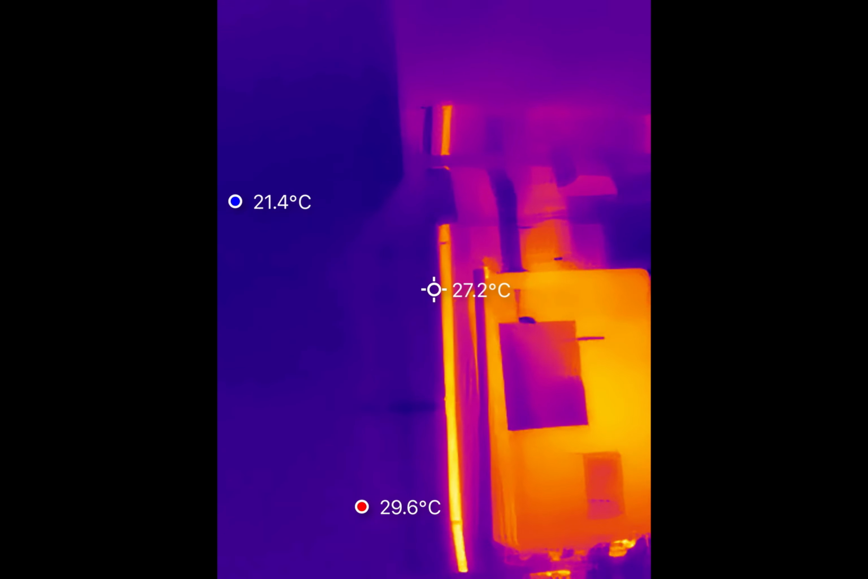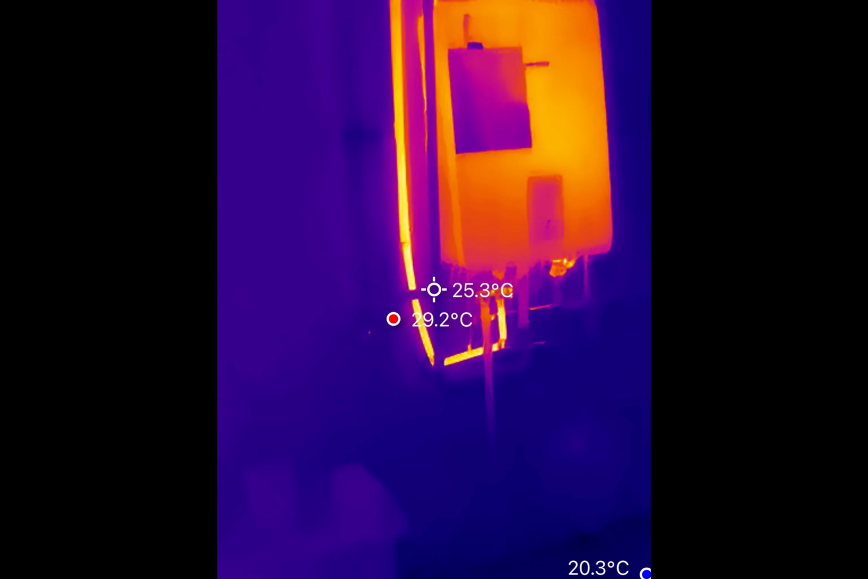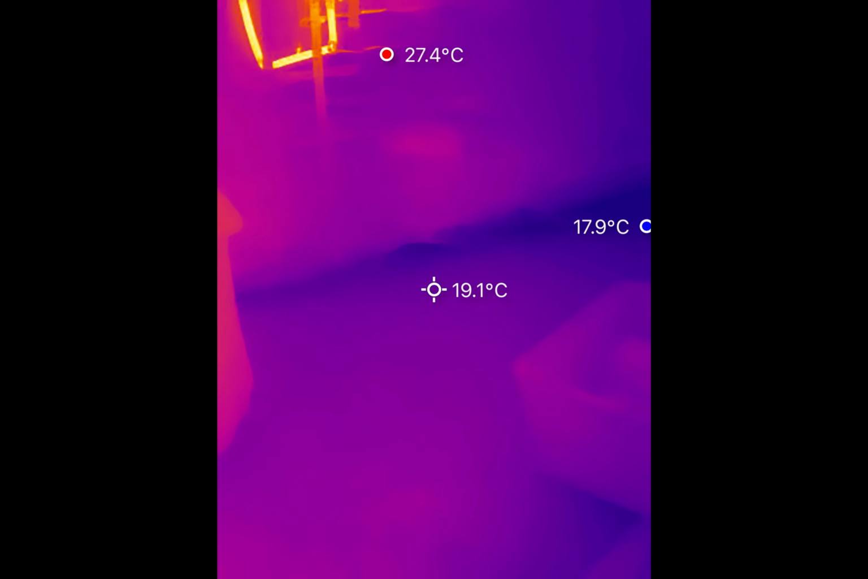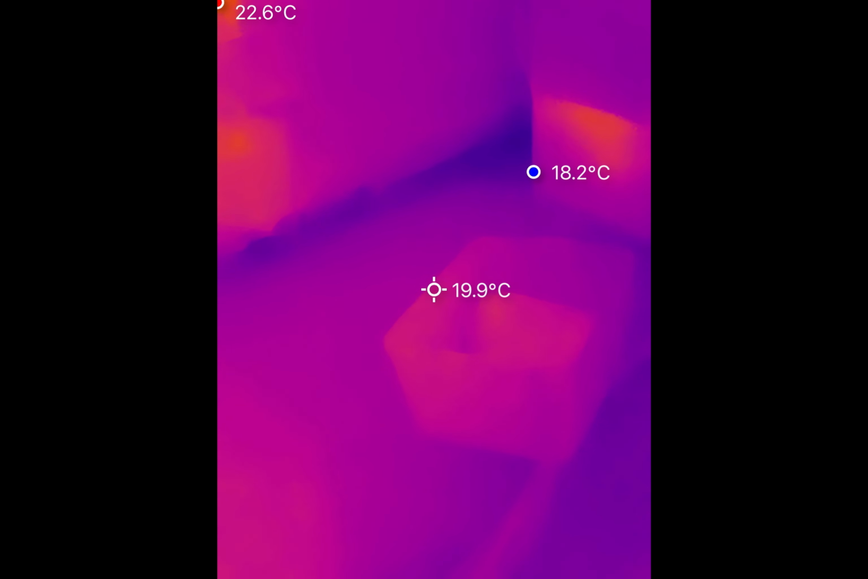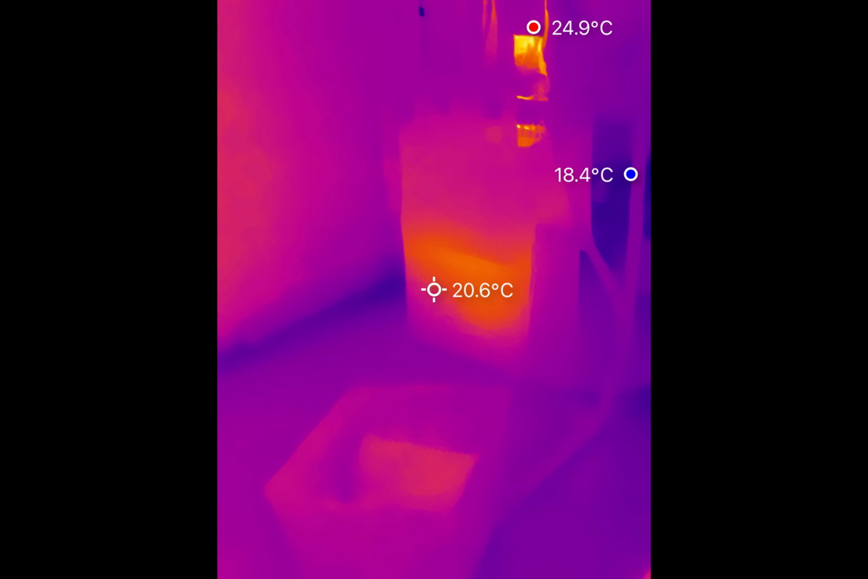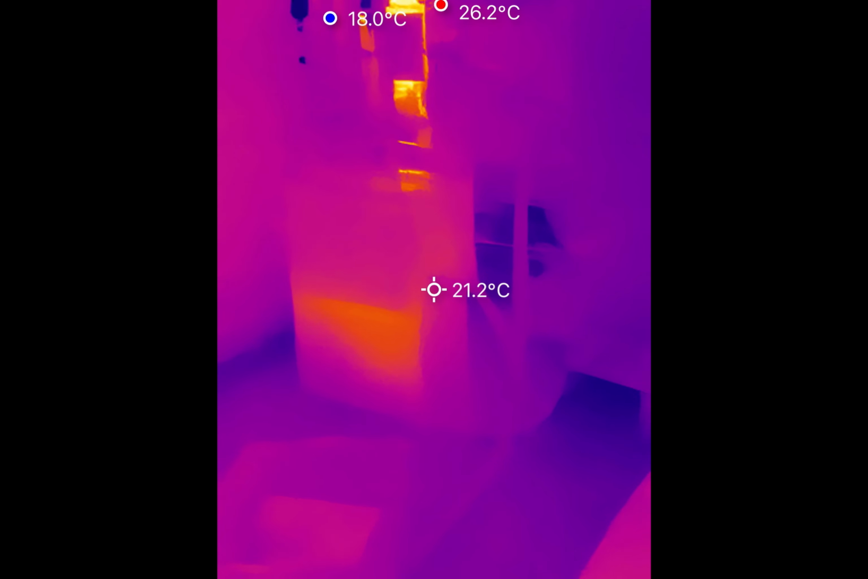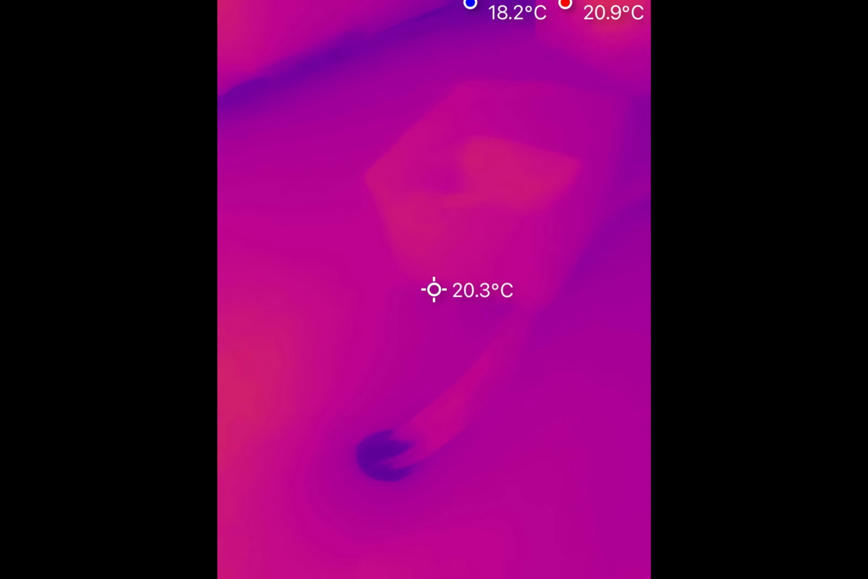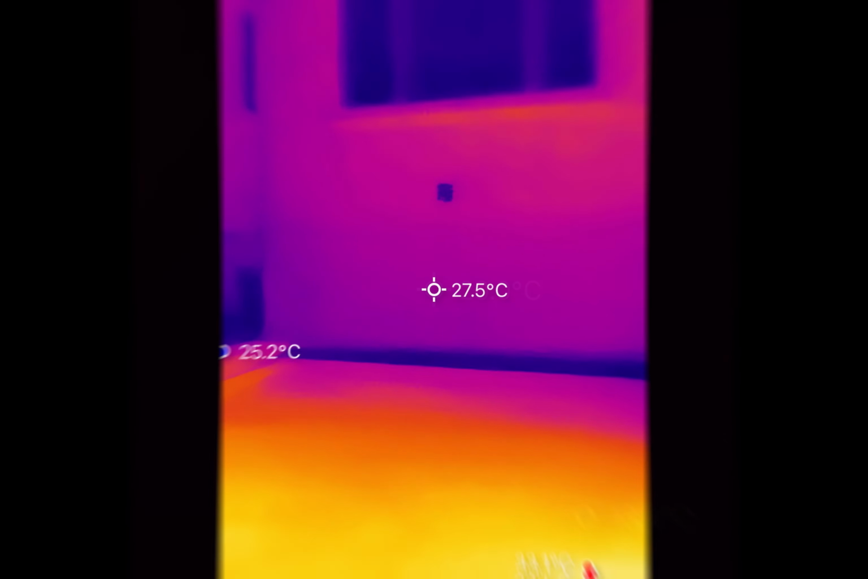And because it's manual focus, you're constantly twisting the dial: one setting for the wall, another setting for the ceiling, a third setting for the floor. So by the time you finish, you've basically speed ran a course in optometry. The detail is great once it's focused, but it's the kind of great that makes you think, wow, I wish I wasn't doing this by hand for every single shot.